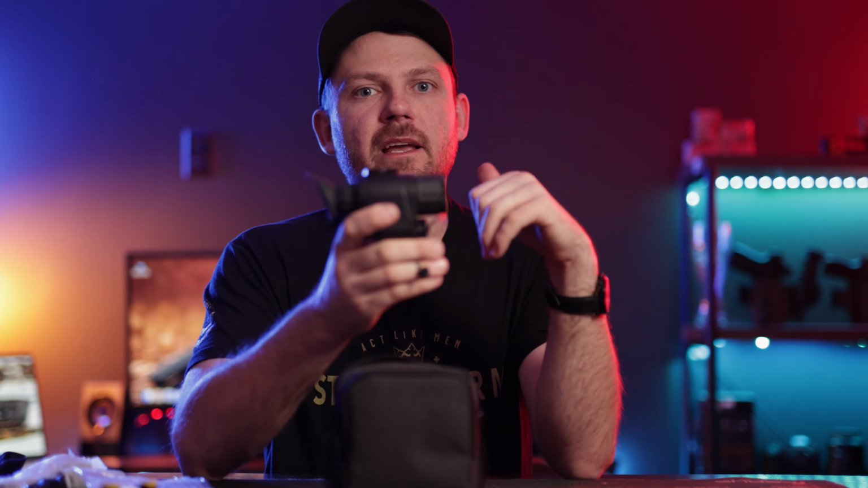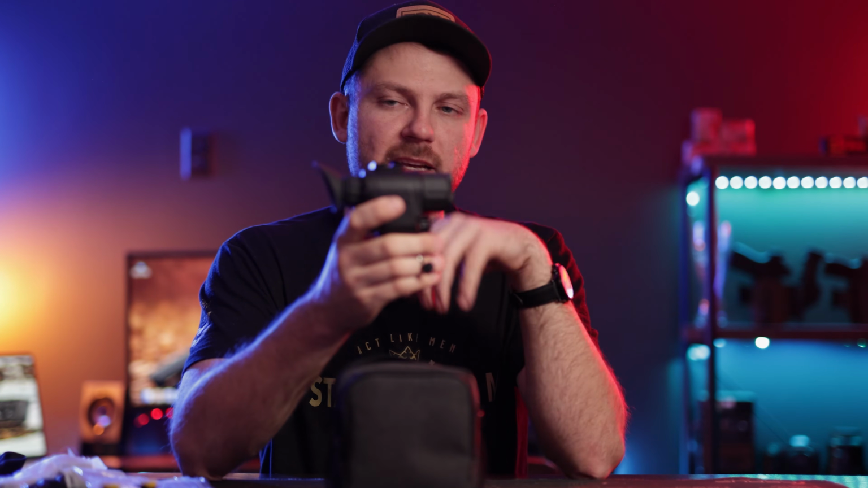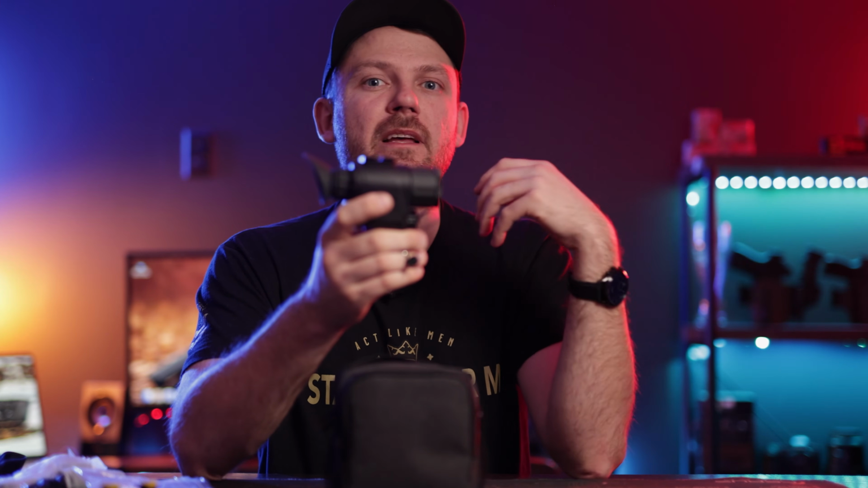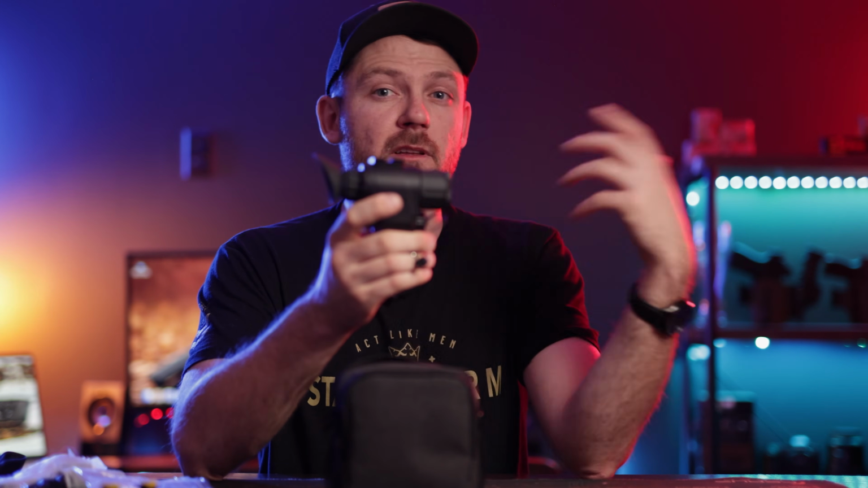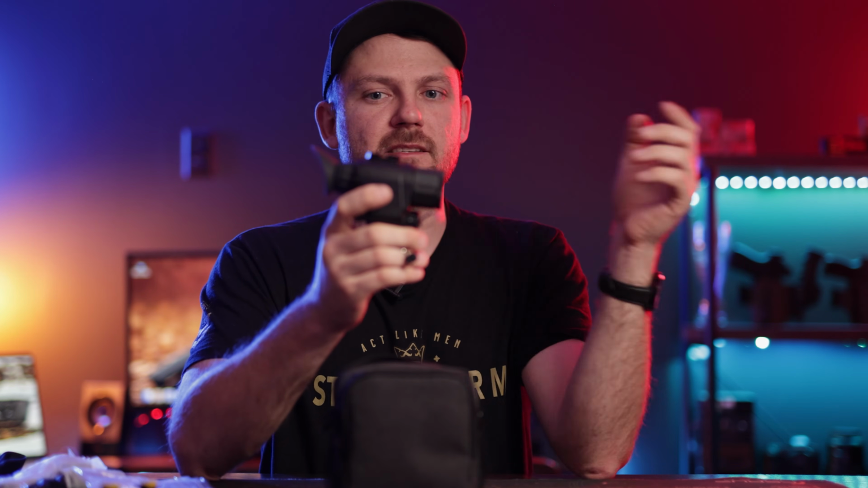I will add you can plug in a mini DVR if you want to export video footage from this device. You are able to do that, but now you have to lug extra stuff with you into the field, whereas if you look at something like the FLIR Breach, that does have internal photo and video recording. I still think that this is the better option, and although it has some of those downsides, it has a lot of pros as well.